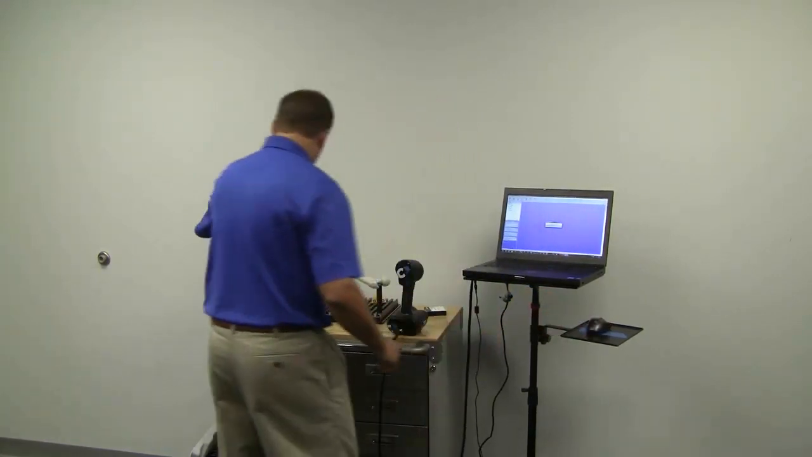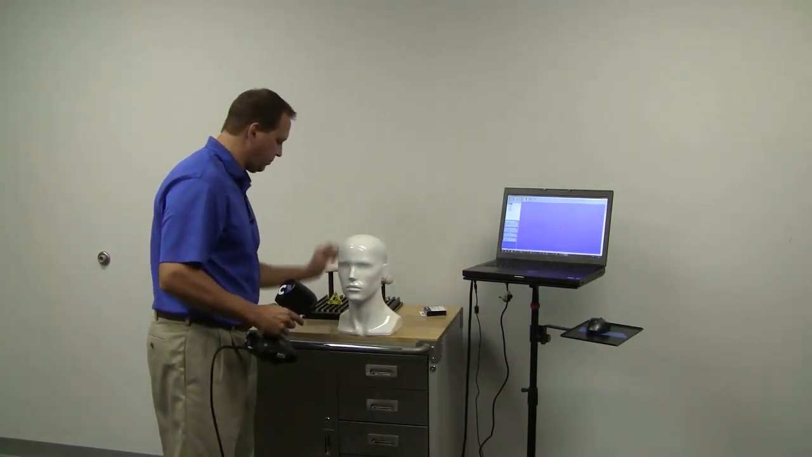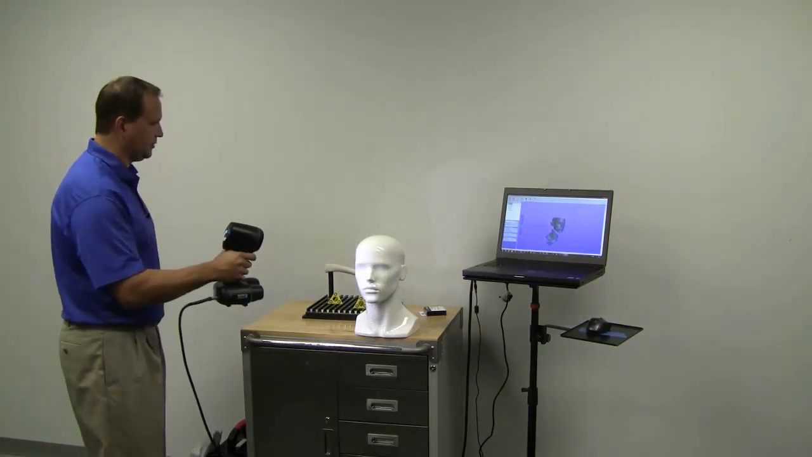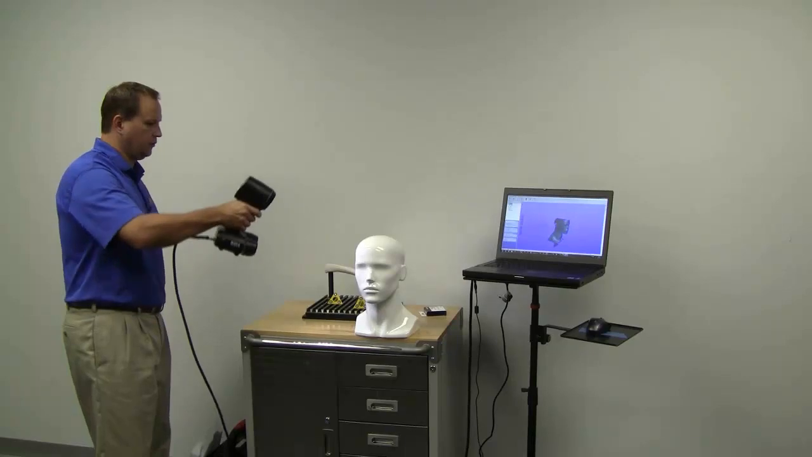We're going to scan again. I'm going to do this mannequin head here. So this one's a little more complicated in shape. Again, I just simply hold it about 15 inches away, and there's a meter on the screen and also on the scanner that tells me if I'm too close or too far away.